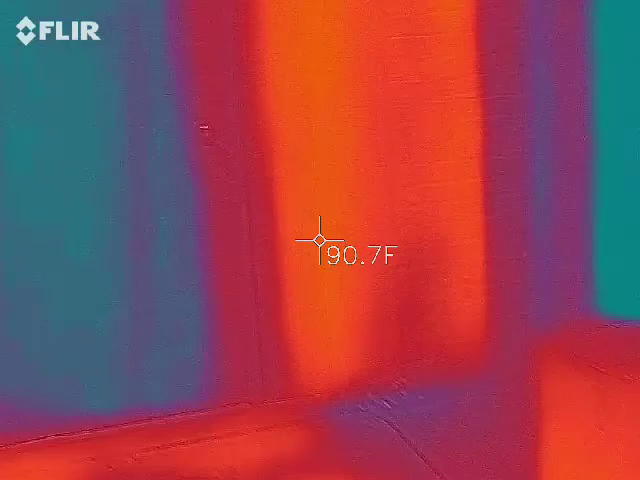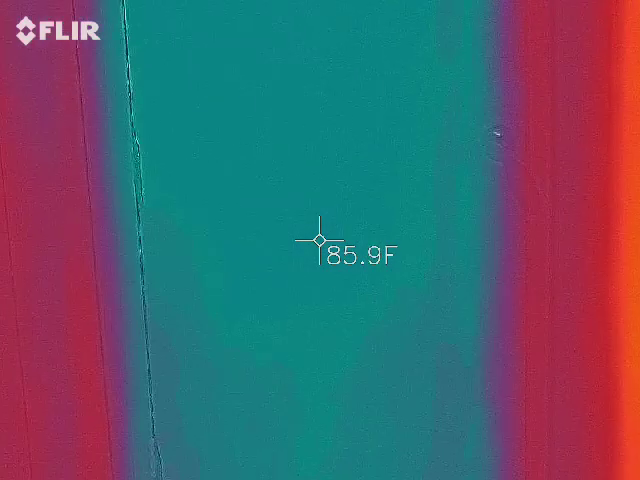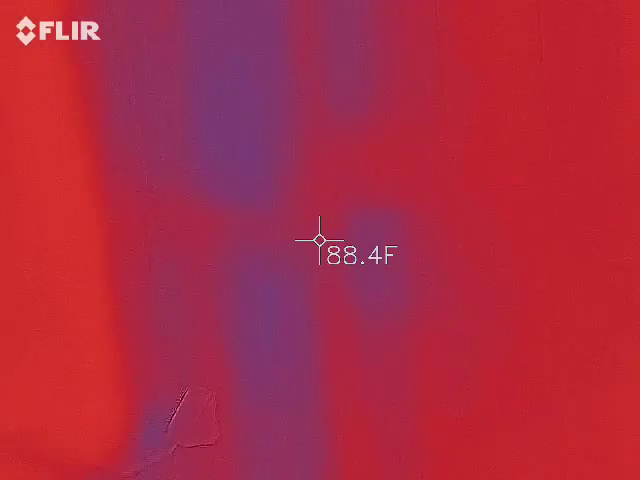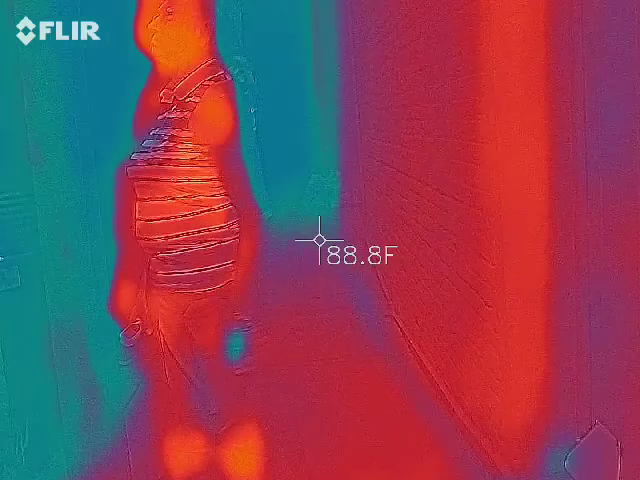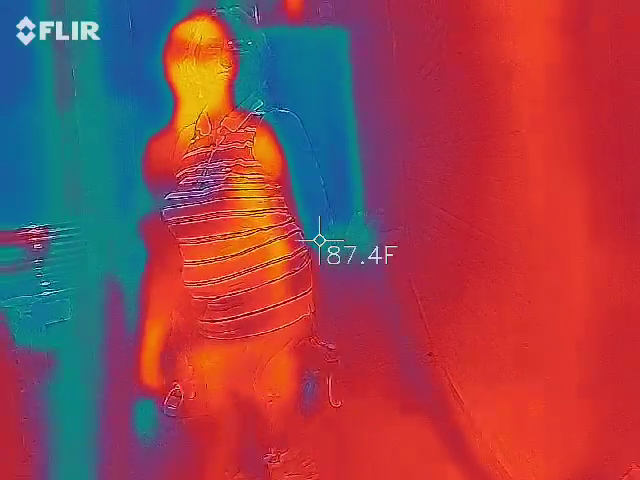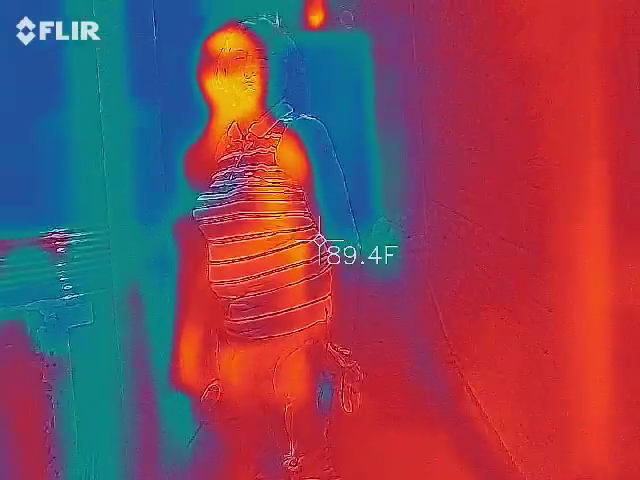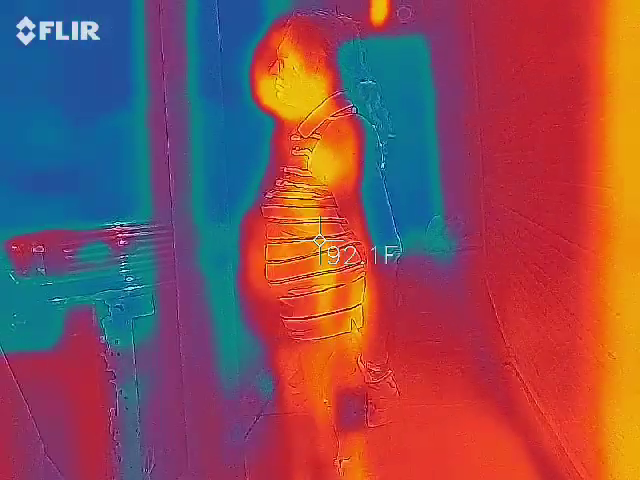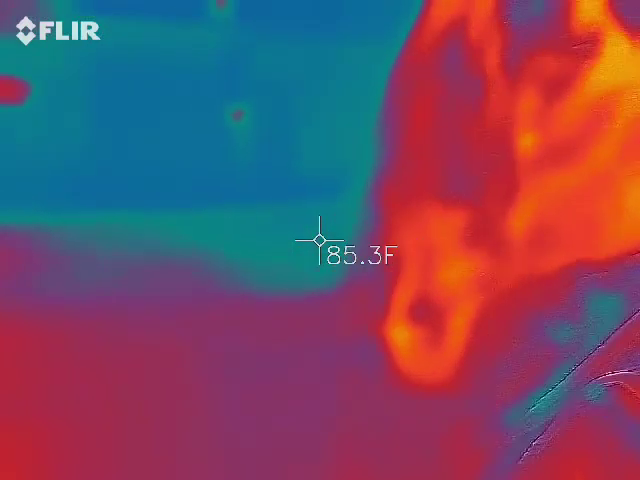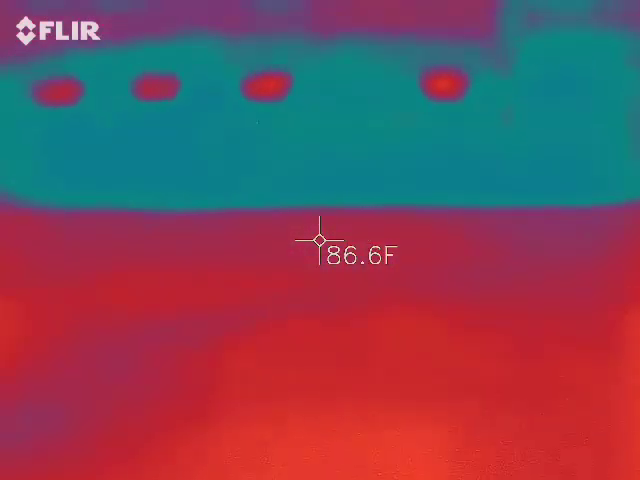Did you hit the button in the middle? There you go. You're not seeing any signs of letting up. We might get like a 15-minute break.